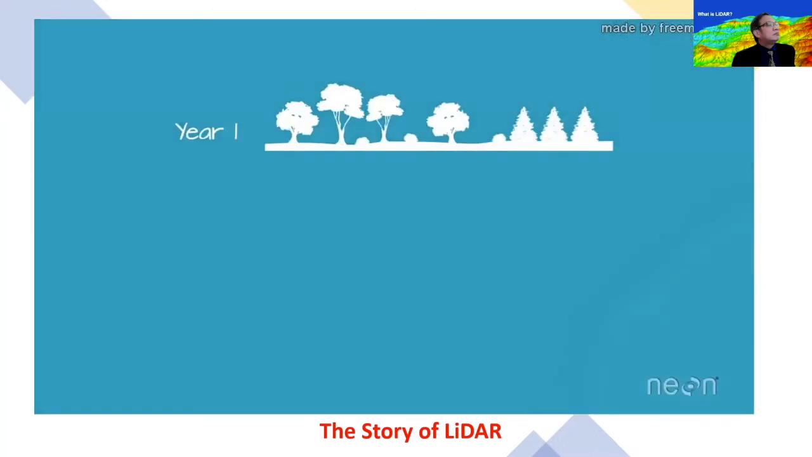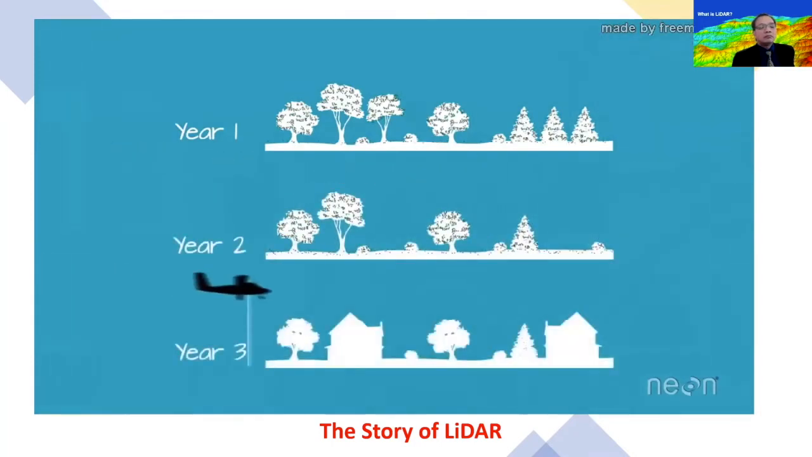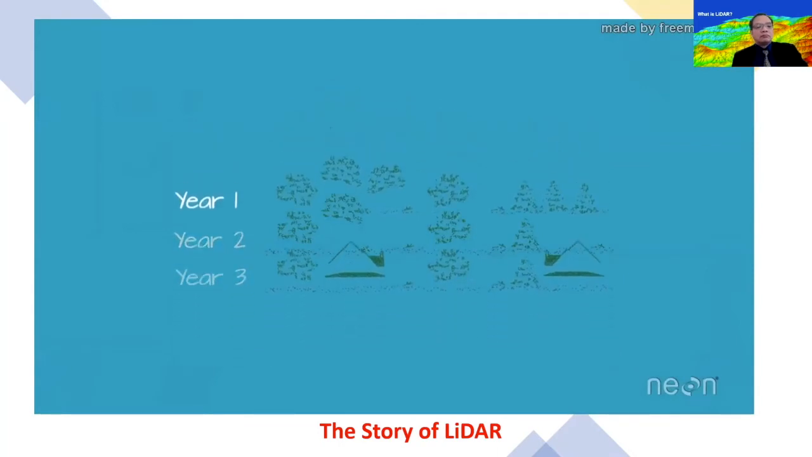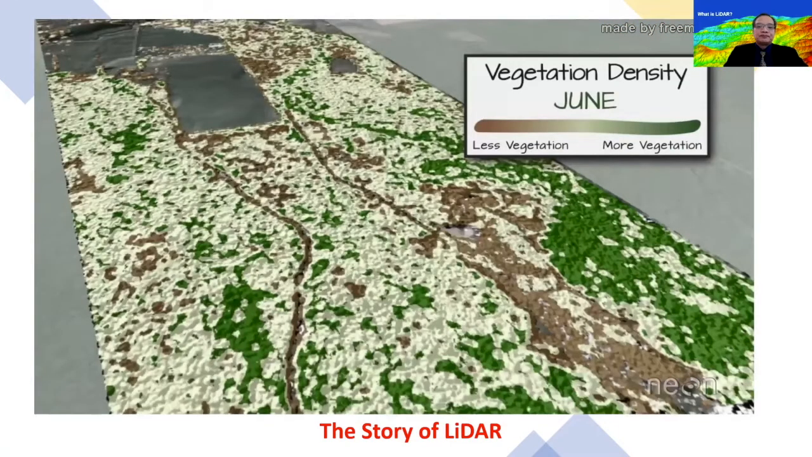But wait, there's more. We can also collect LIDAR data over the same areas using the same settings over and over again through time. Maps of vegetation created over time allow us to identify and quantify changes that have occurred. And if that's not cool enough, LIDAR data allows us to create powerful visual animations that show trends in vegetation as it changes through time. Talk about a powerful ecological tool.